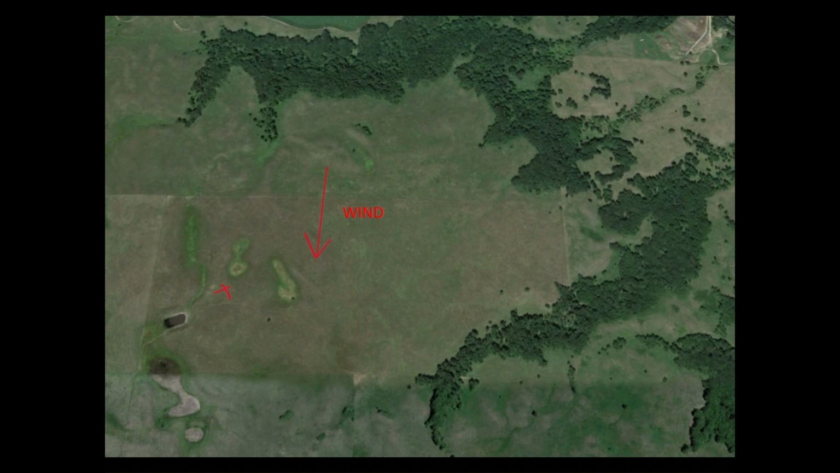There's kind of a big bowl off to the north and east that we're mostly watching, and then it slopes down to these thick draws. And we call for a while, and my brother spots some behind us.